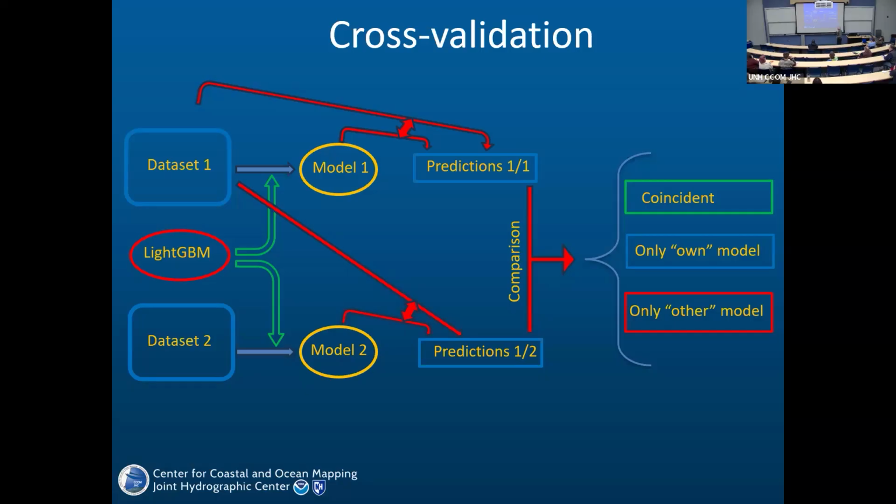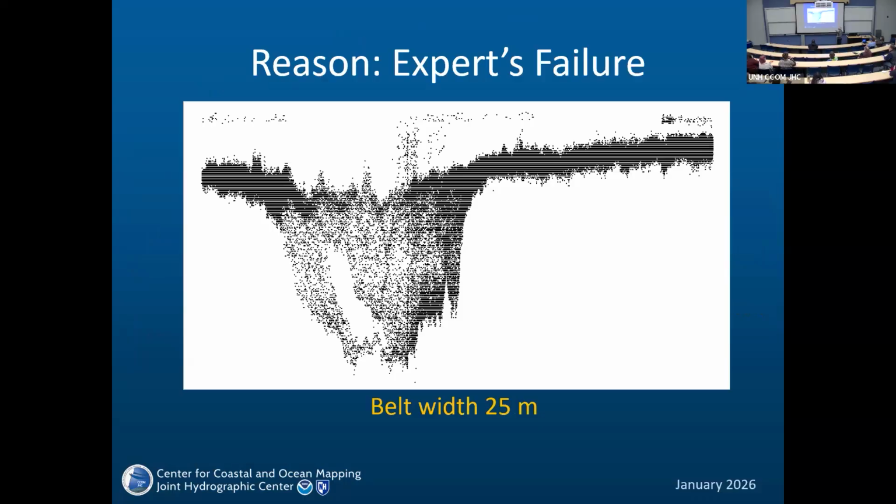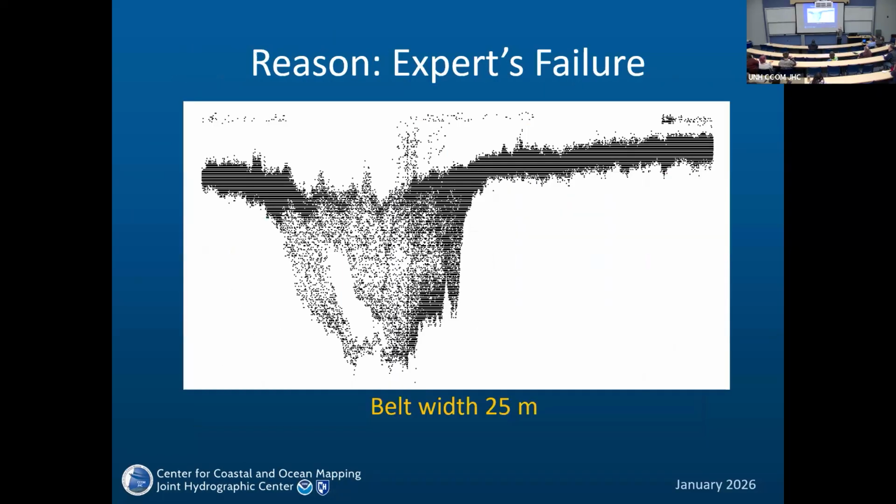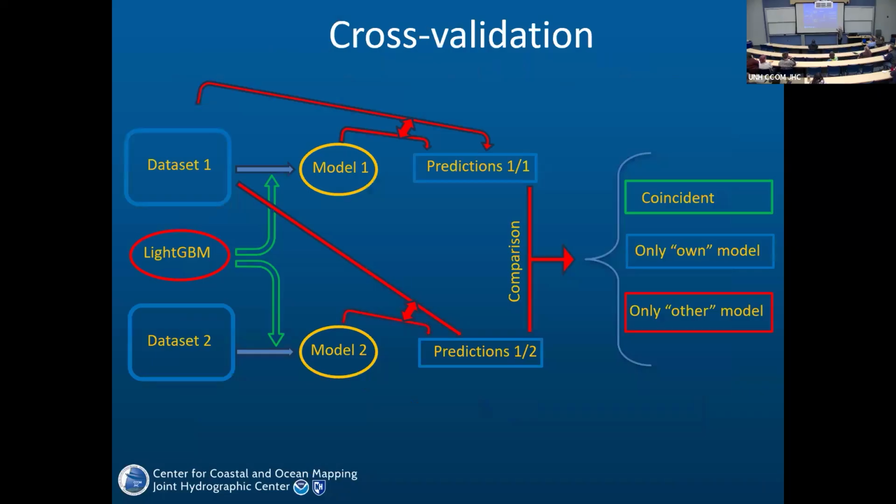In another case, only this model says that it's bathymetry and the other model says it's not, so they disagree. And this is also a disagreement, but the other way around. Of course, the more coincident predictions, the better.